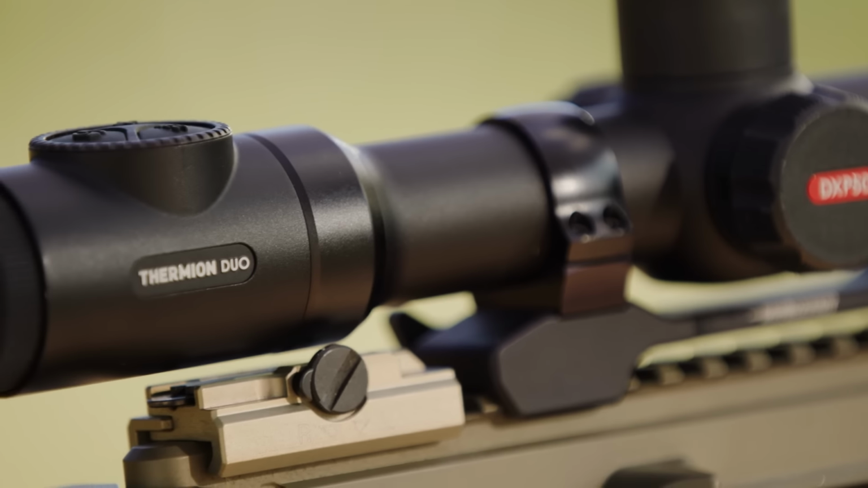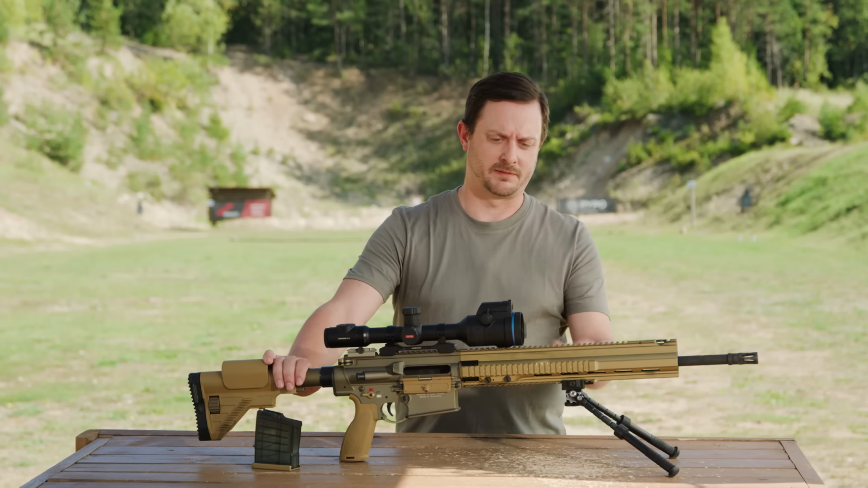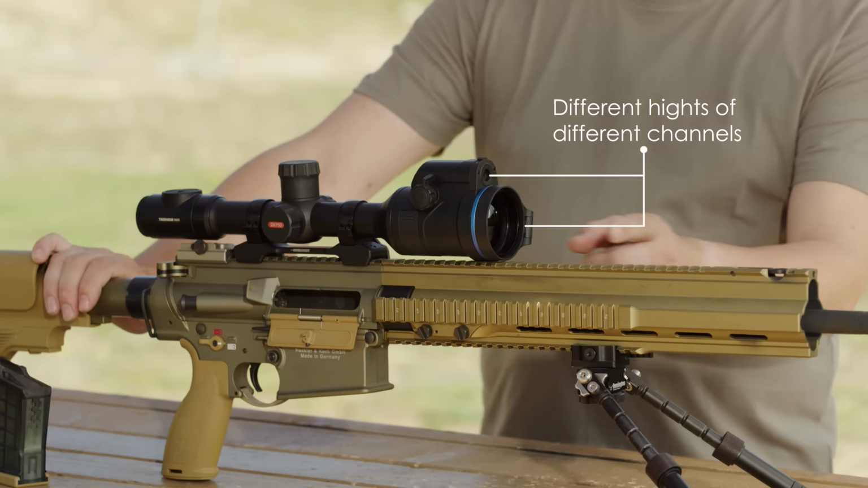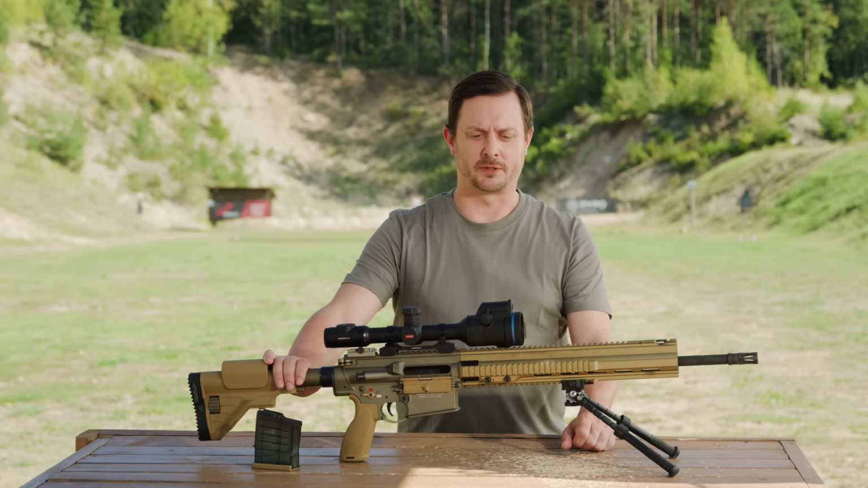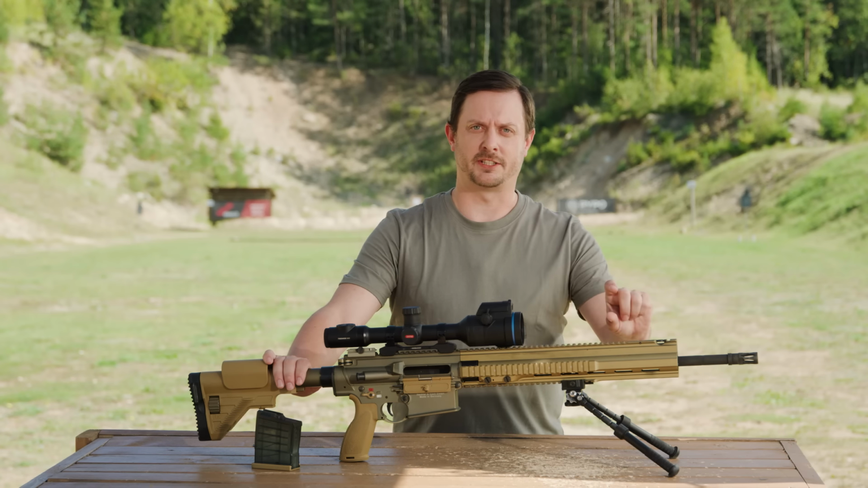So important notes about the Thermion Duo DXP50. As you can see, and it's plain as day, we have two different heights of the different channels in relation to the bore. So you have to zero both channels to be exact at different ranges.